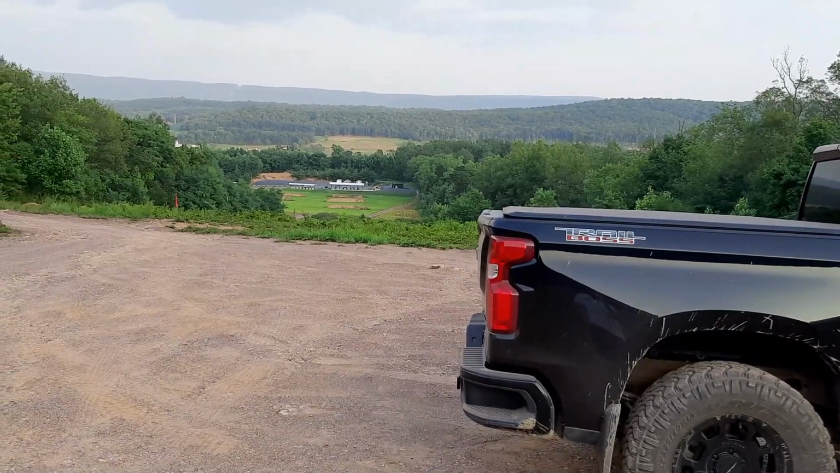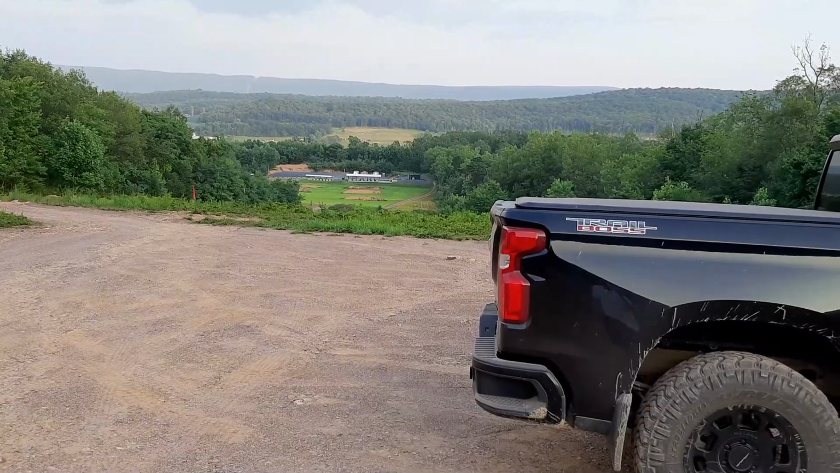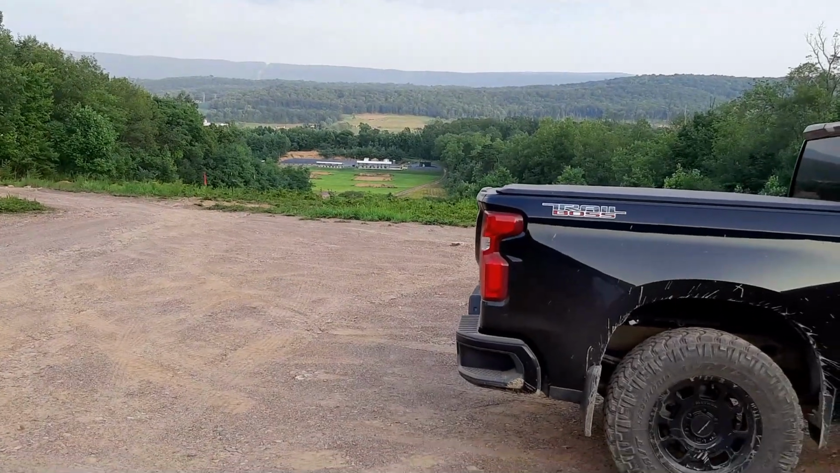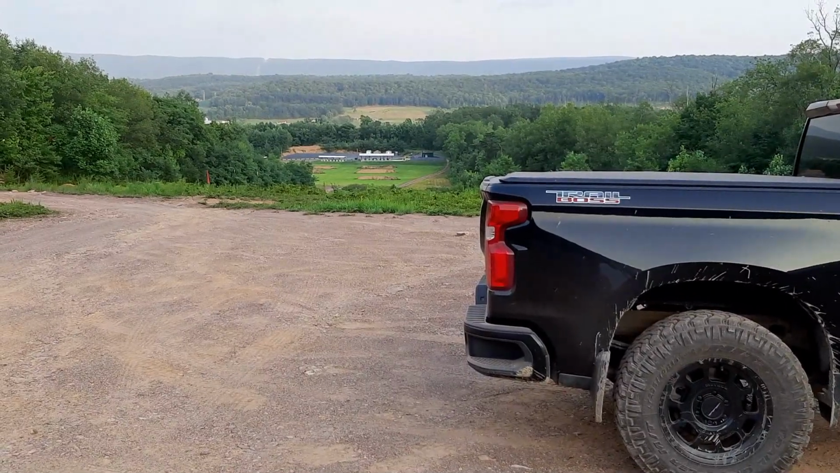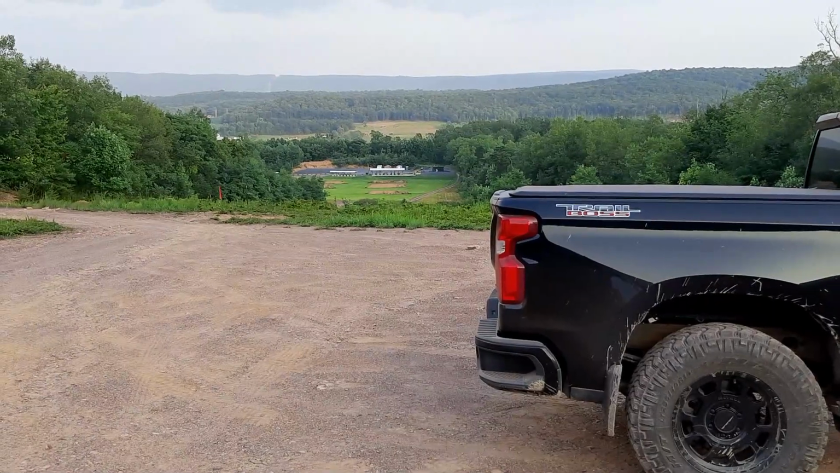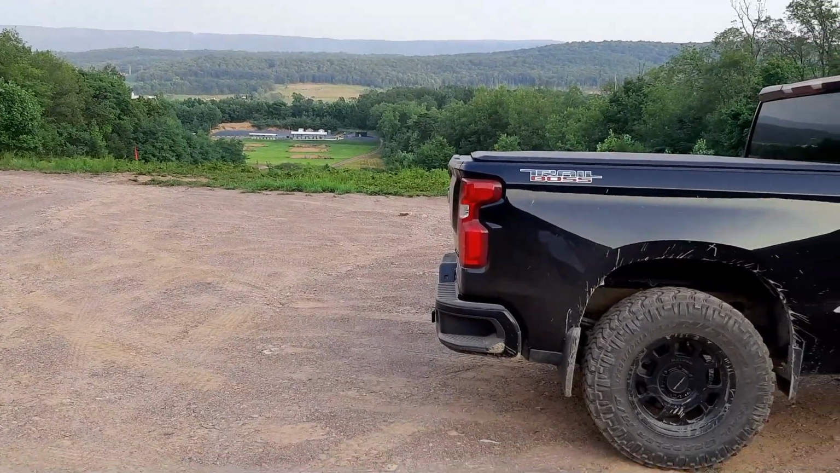And it was super easy to zero this thermal. I mean, it wasn't that much off. At 100 yards, I was maybe like 4 or 5 inches off the first time I shot with it. So it's not like it was off, you know, 2, 3 feet or 4 feet or something like that. So let's see what happens, guys. 500 yards.